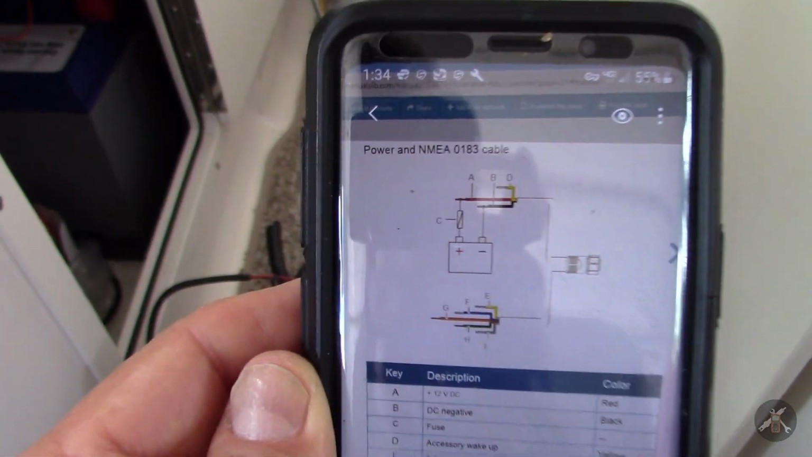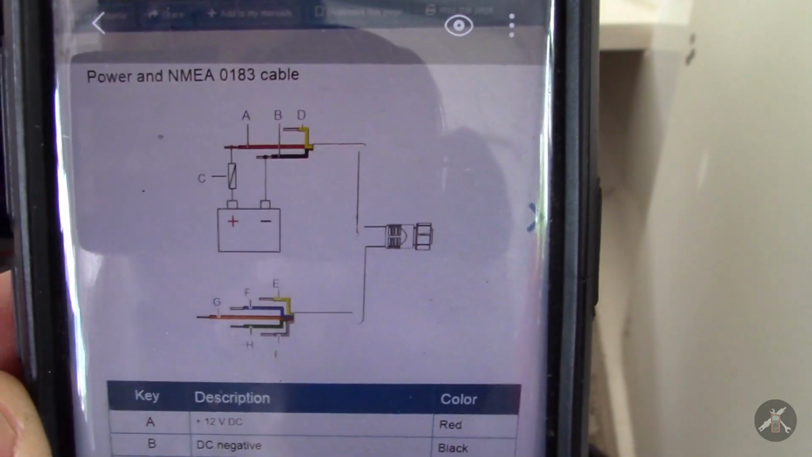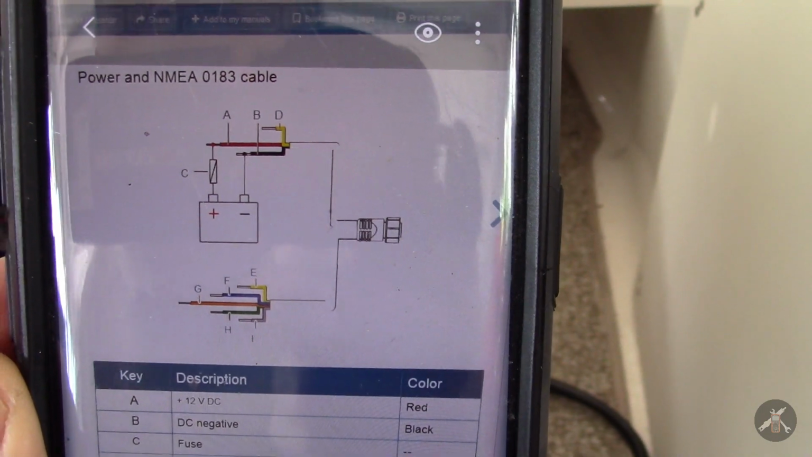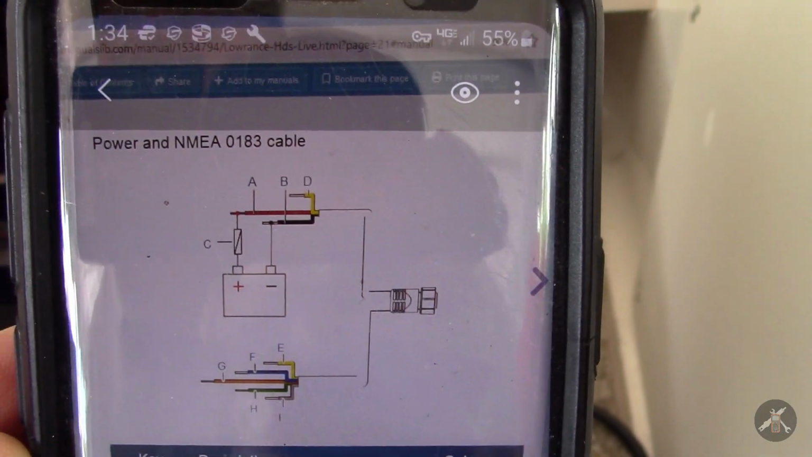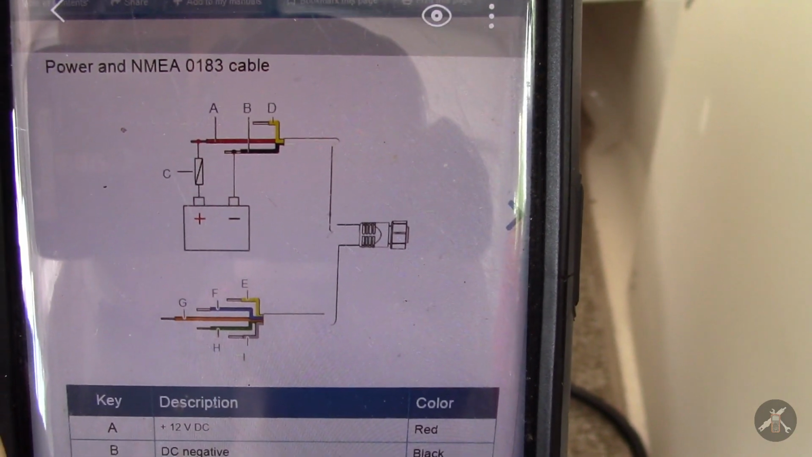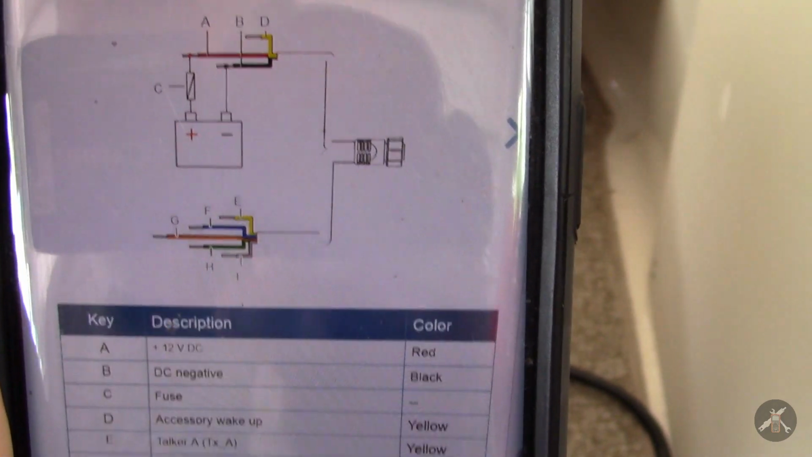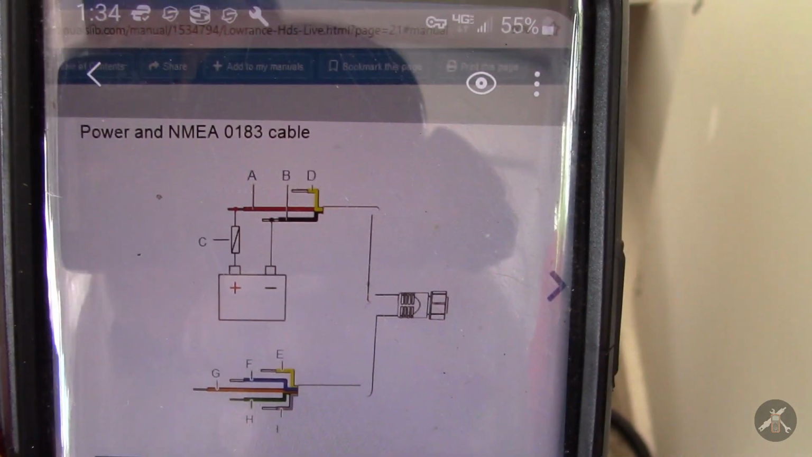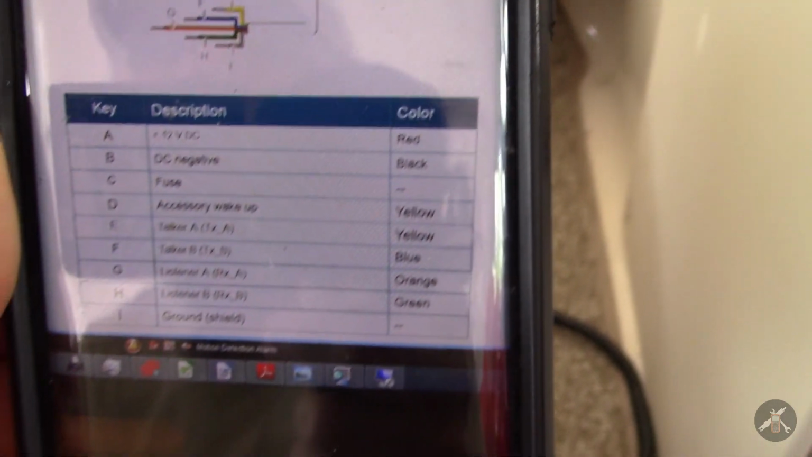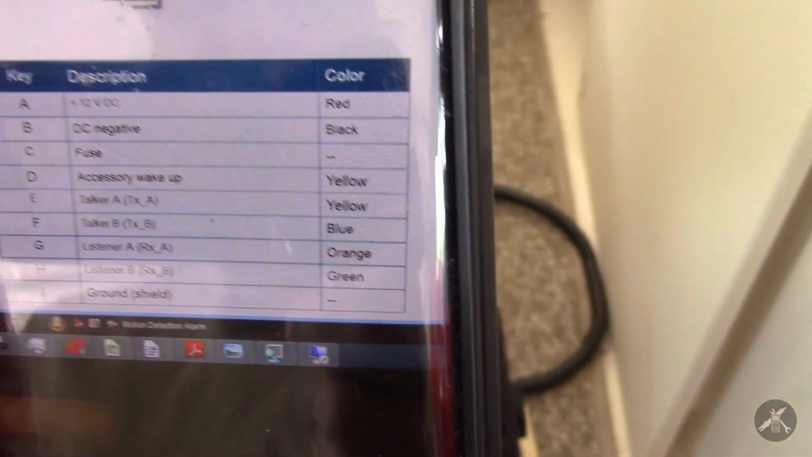So I'm going to say that I think Lowrance may have misled me a little bit. This is online, I think it's from an HDS owner's manual, and you can see the plug, and it has a yellow wire, but it also has the stack. It's Power Plus NMEA 0183, and it has the yellow wire active.